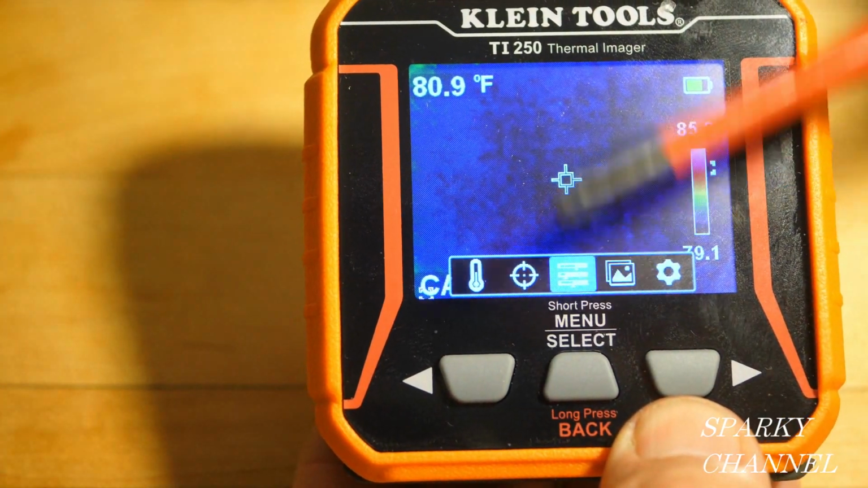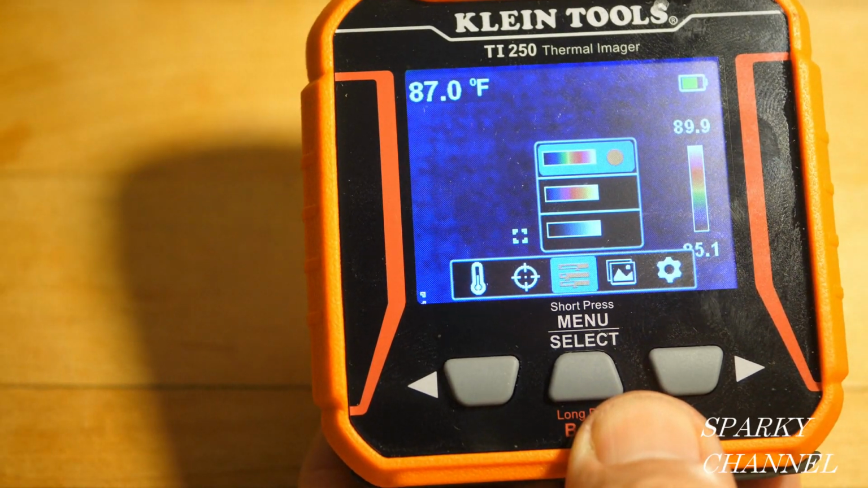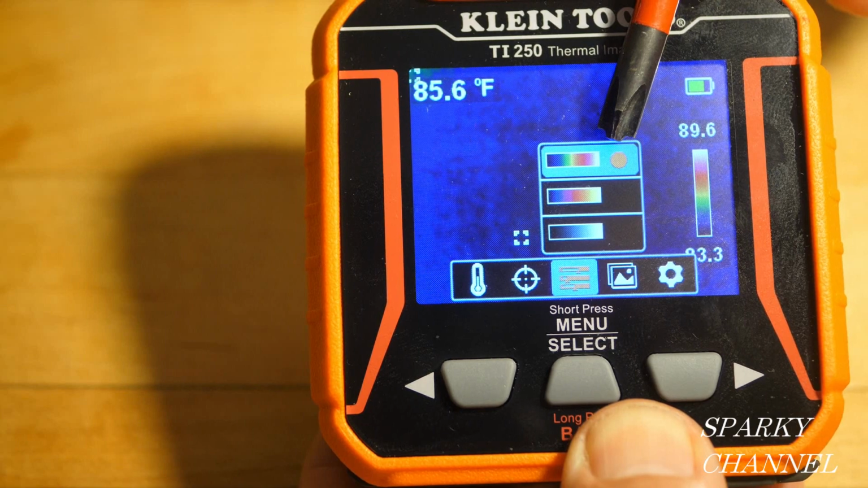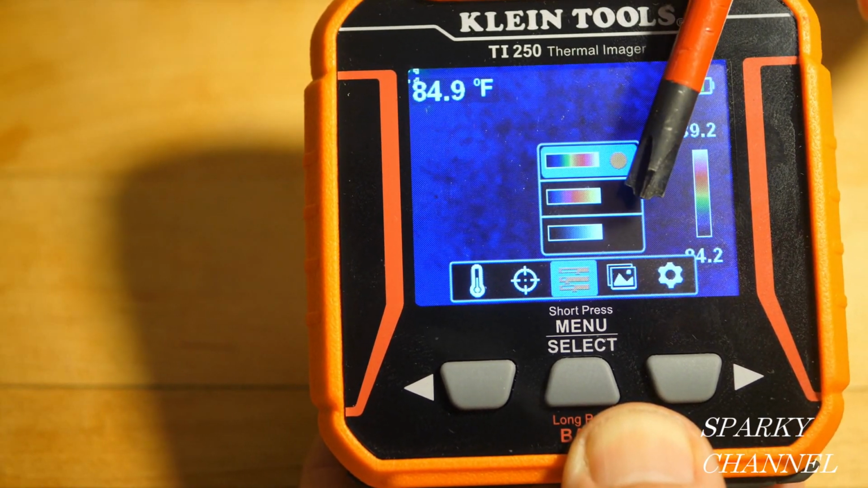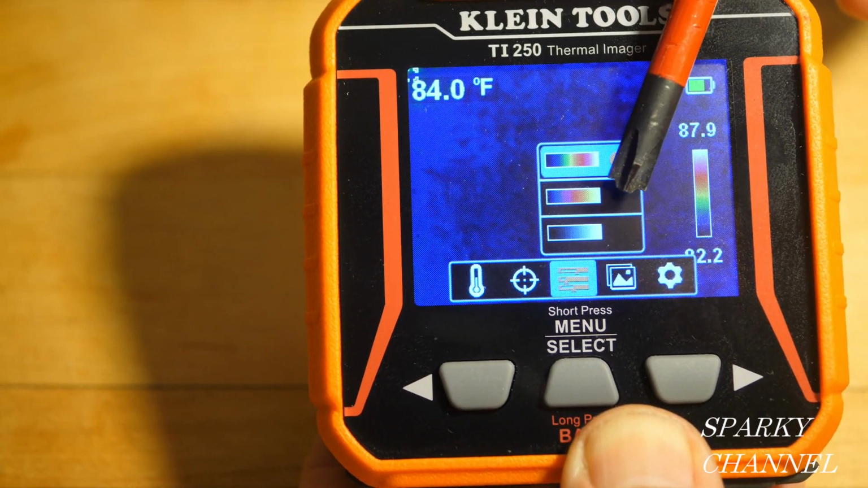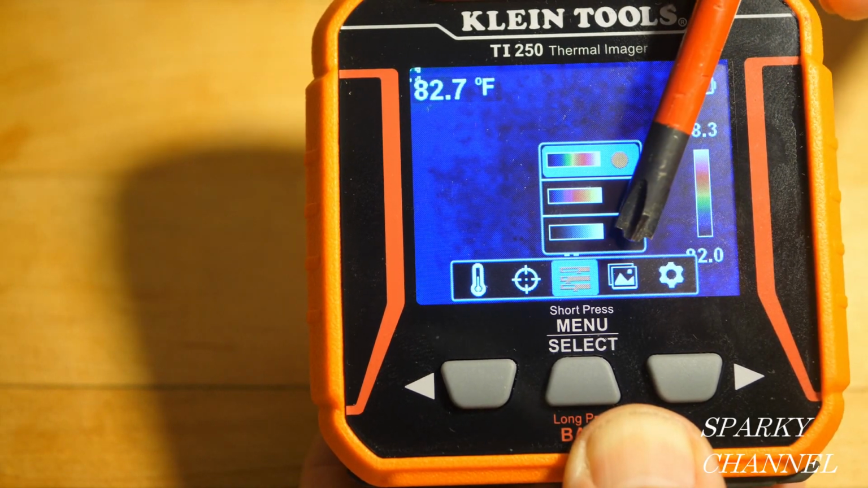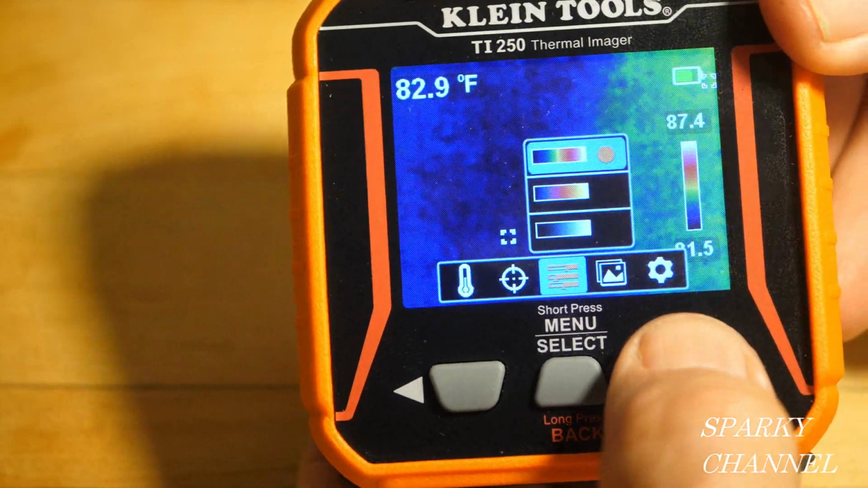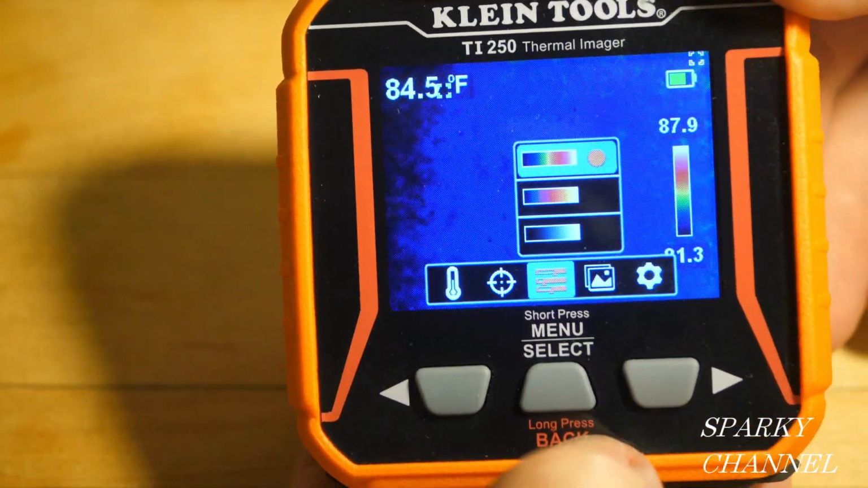Okay, this right here selects your color palette. Okay, so here's the color palettes. This is the one I have it on right now. And the hottest color is white, and then red, and then yellow. On this color palette, if I were to choose that, the hottest color is whitish yellow, then red. And this color palette is white, then gray, then black. So you can go up and down with this arrow key and pick your color palette.